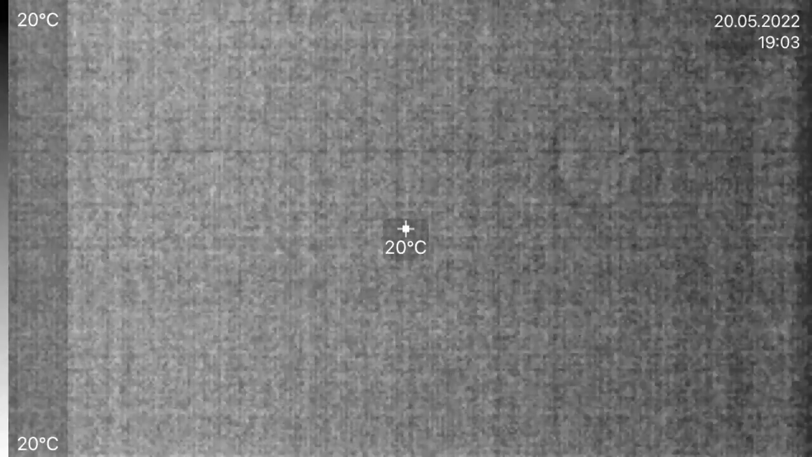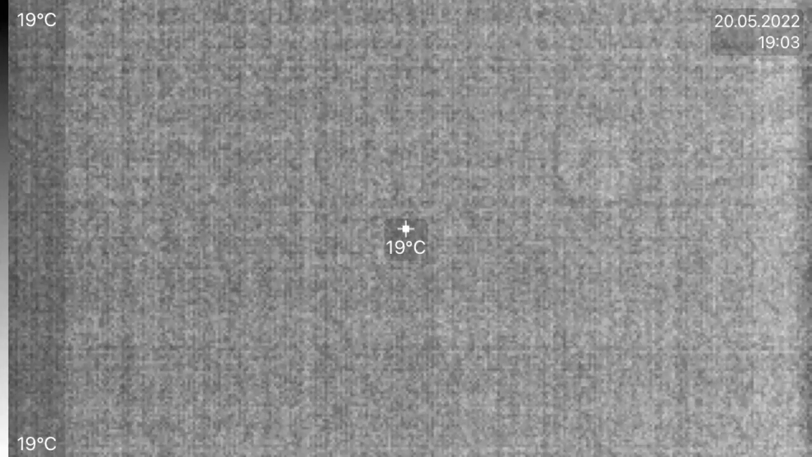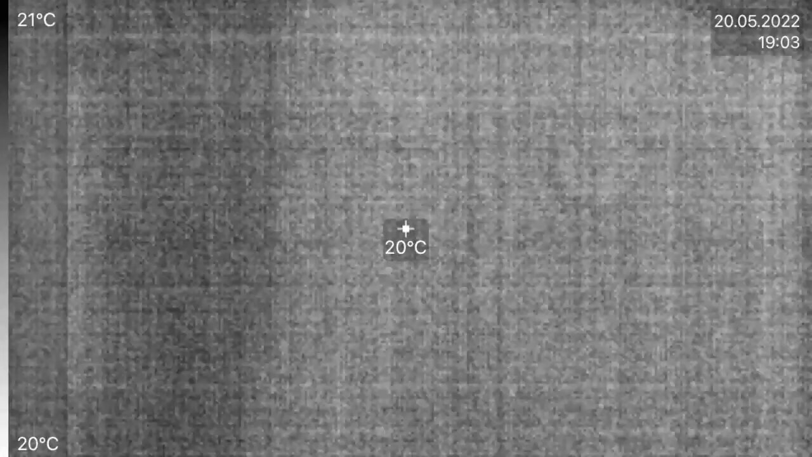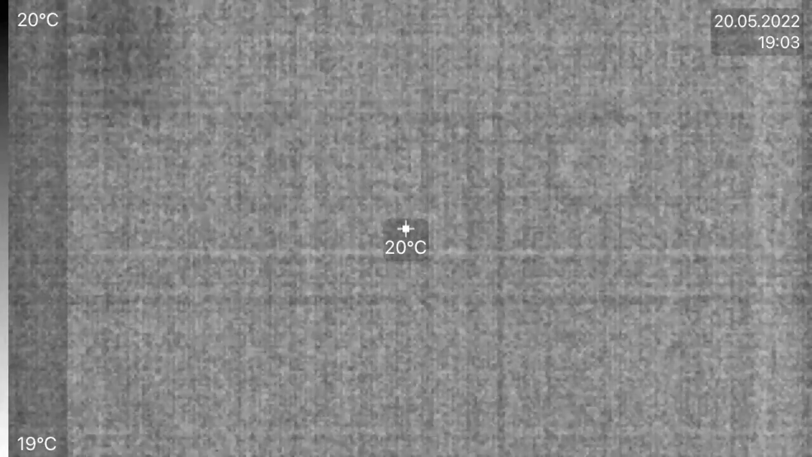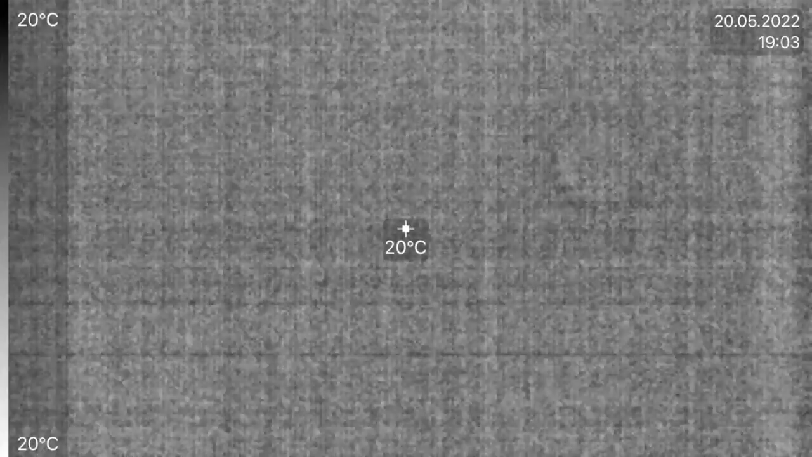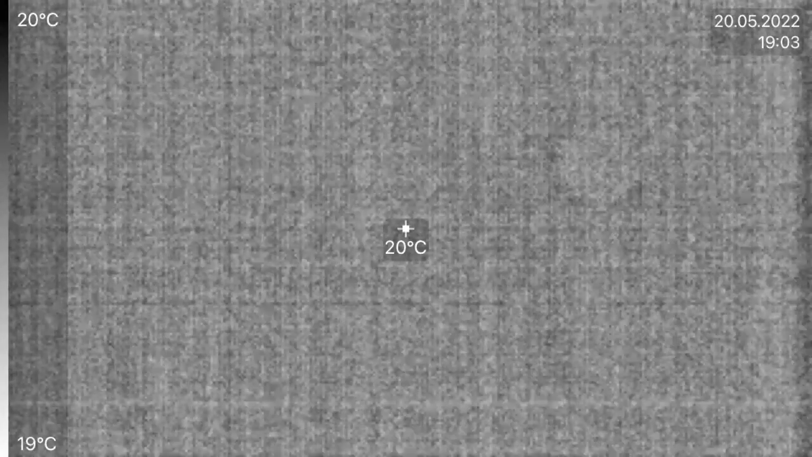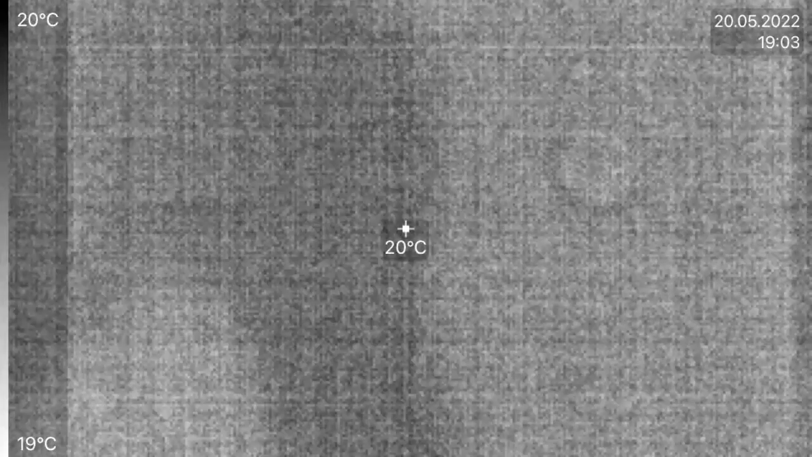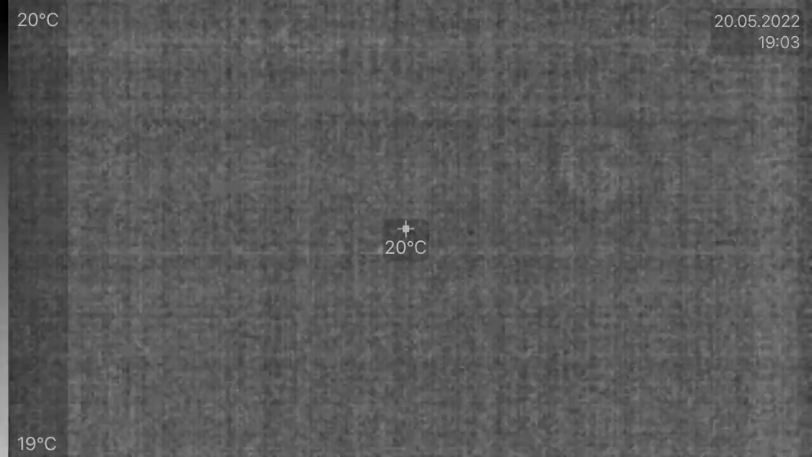The fact that the camera can still make it good enough to see the contrast between the hand and the wall is actually pretty good, all things considered. But obviously no temperature readings are happening, and the contrast itself is pretty bad.